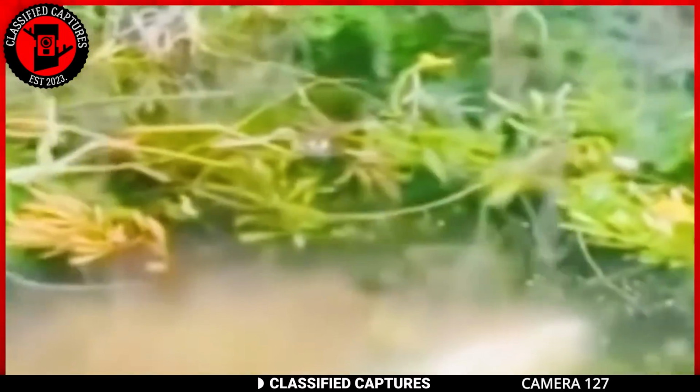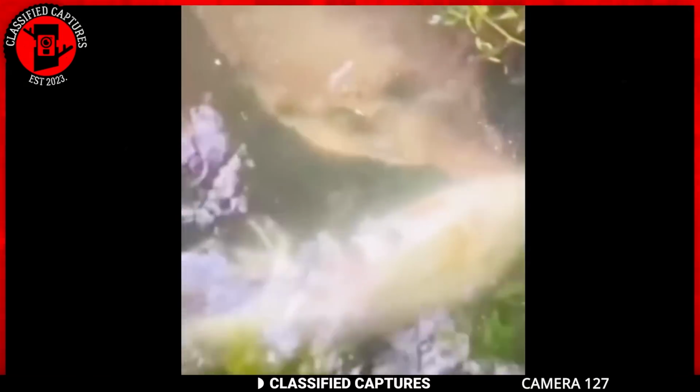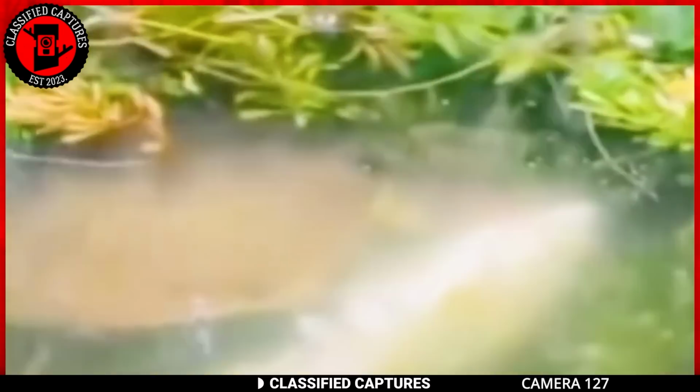Could it be a new kind of animal that scientists haven't discovered yet? As people wonder, they notice something else. The creature seems to be eating another animal from the pond. This adds even more mystery to the encounter. What could this unknown predator be hunting under the water? What do you think?